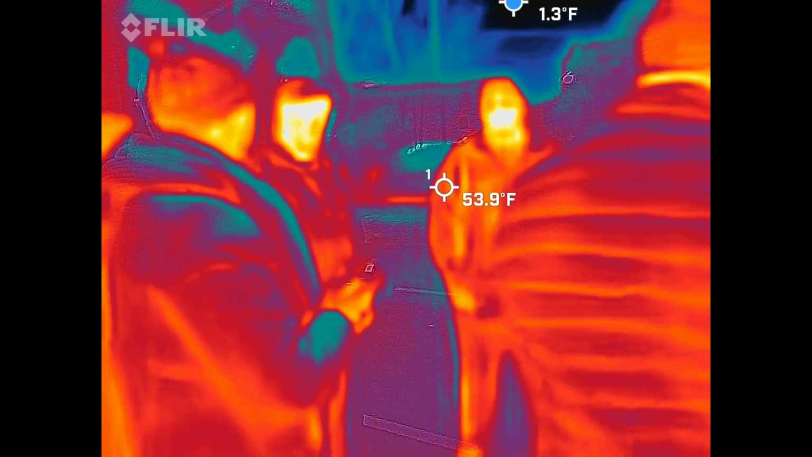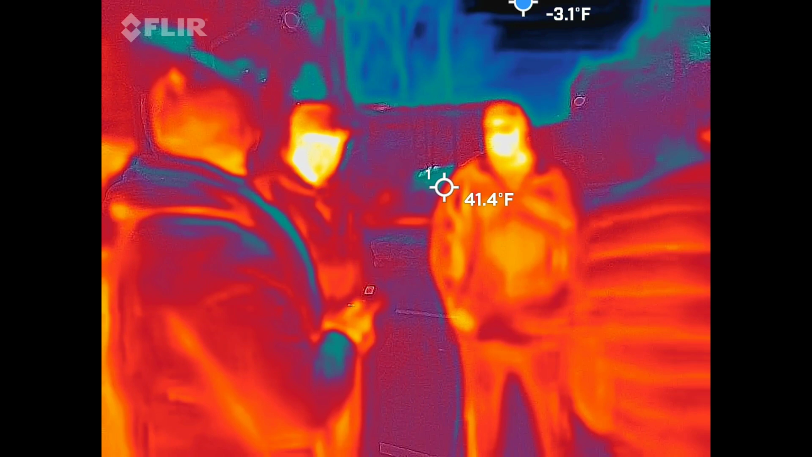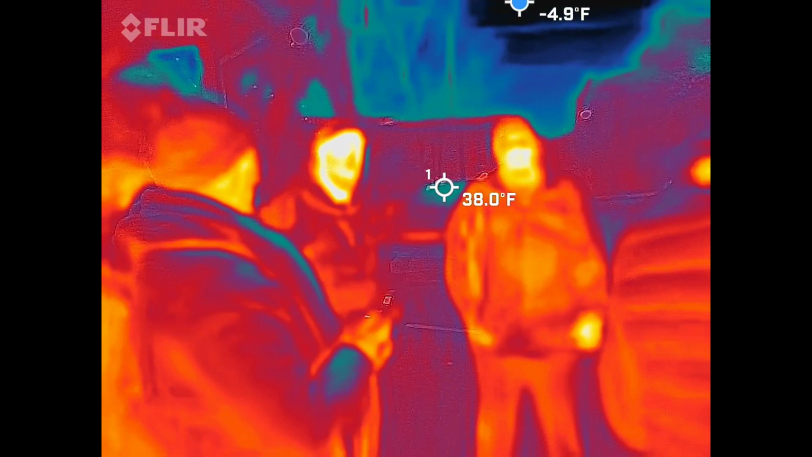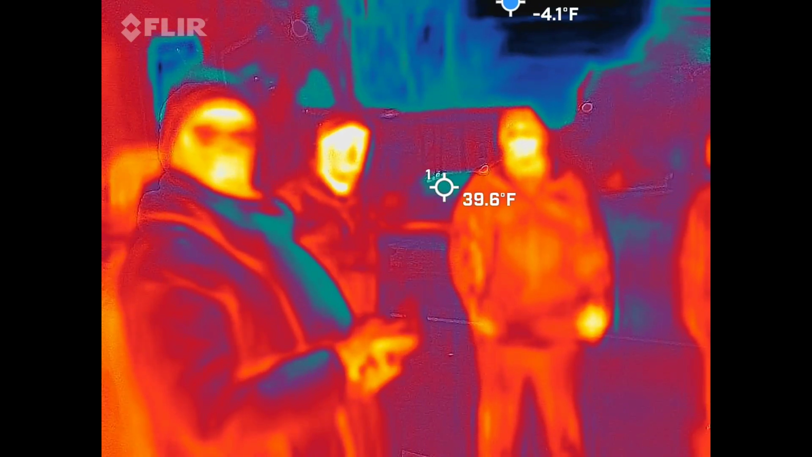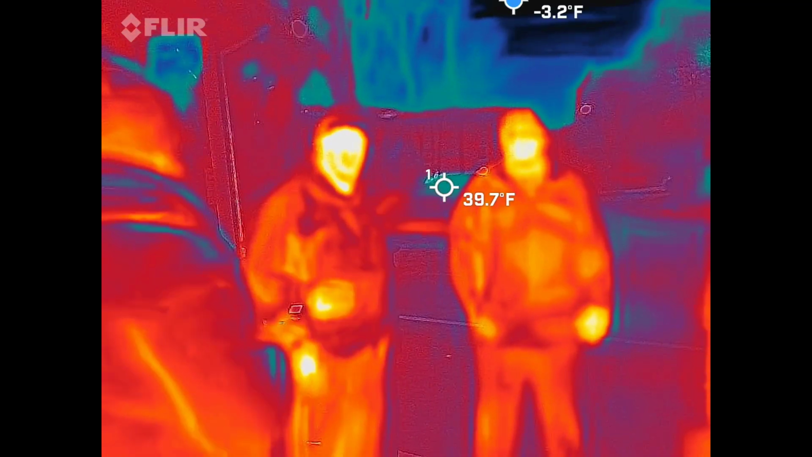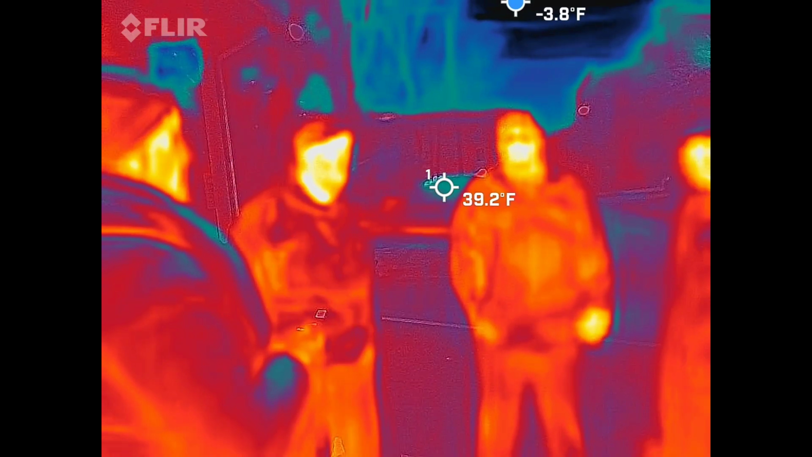The other piece too is, by the way, if I'm too busy with other people, I have a feeling that some of you are going to keep me on my toes for sure, Jack. And if we enter a space, you hit that record button, keep it running for the entire duration that we're there, and then stop it before we leave the space. We don't want to record in between spaces to recreate the Blair Witch Project, if you guys remember that. I know, horrible movie. We don't need to do that over again.